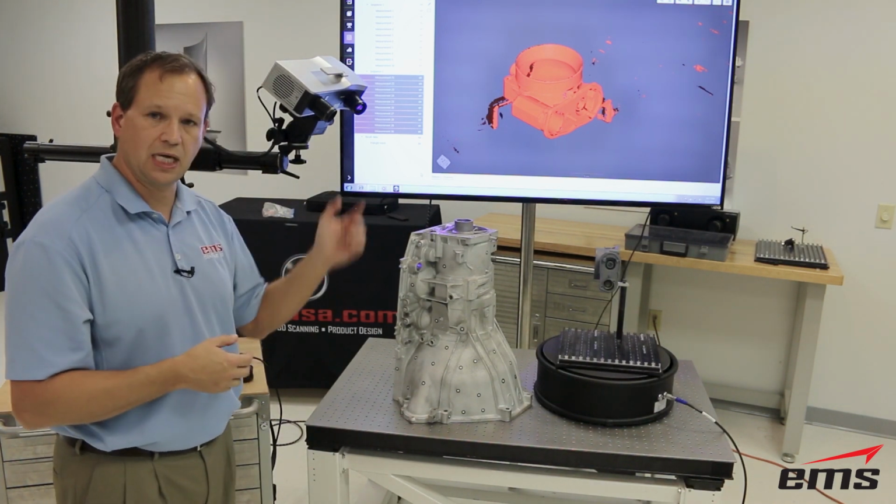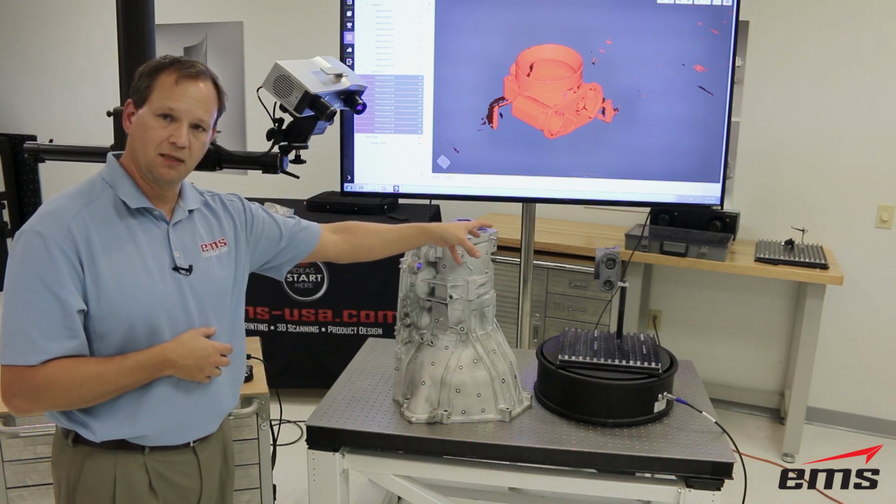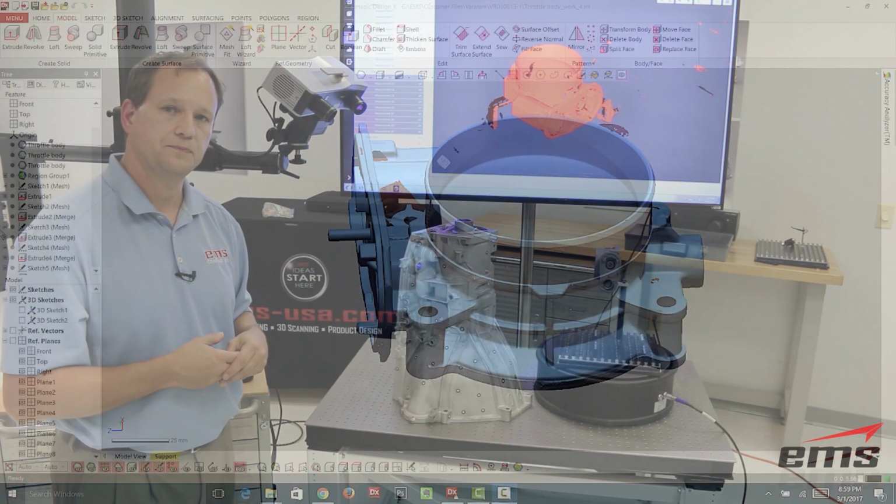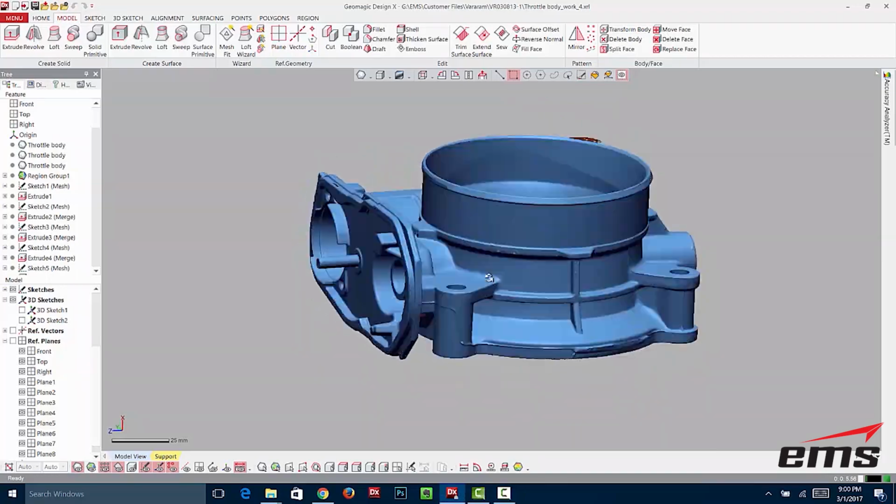So last thing is we'll take a look at this part, the throttle body we scanned. We'll take a look at that and discuss some of those downstream applications. Okay, lastly here we want to talk about the downstream applications you can use the scan data for. So first let's just take a look.